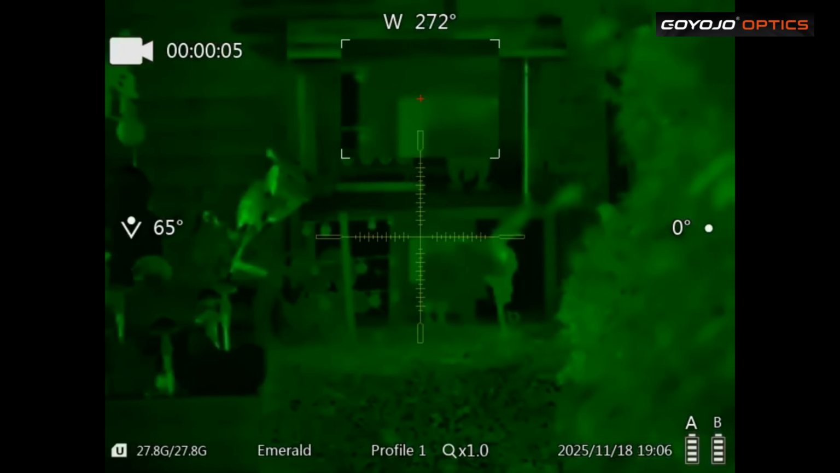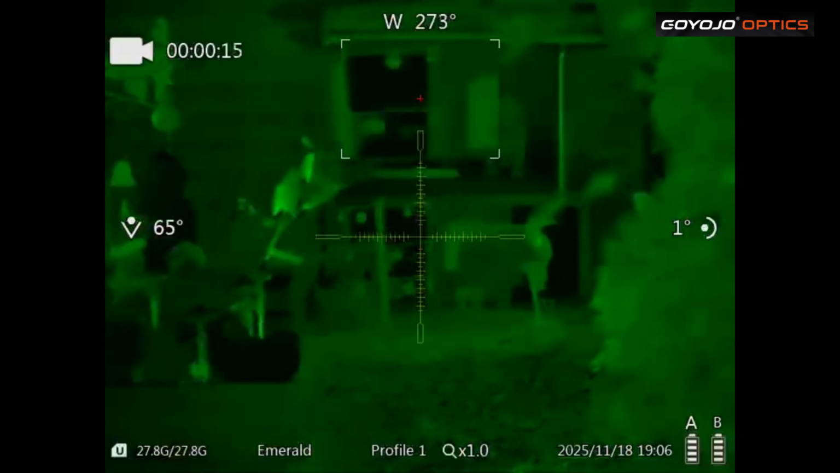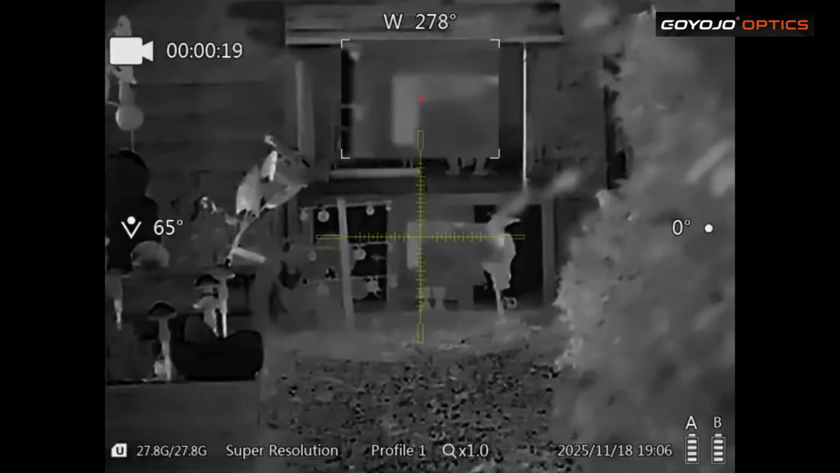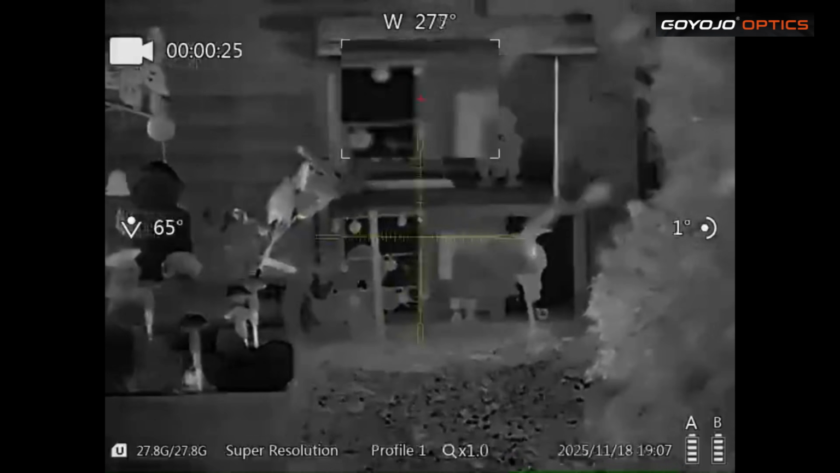Okay, then this is the initial look at the scope. I'm going to go through the palettes now. That's what they call super resolution. It's pretty clear.